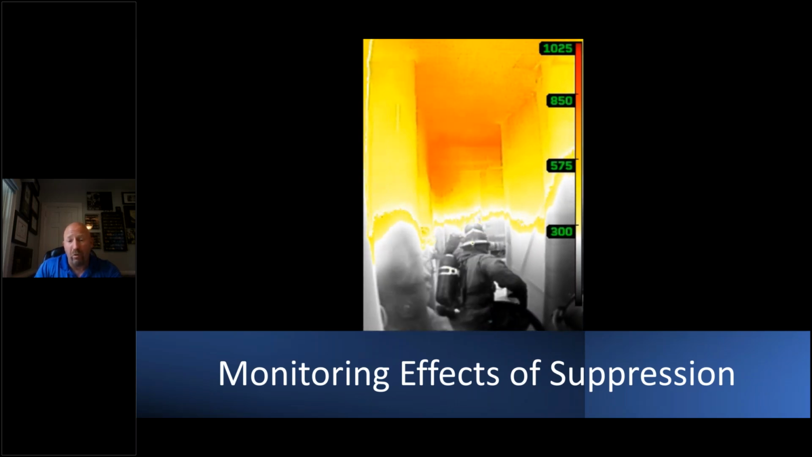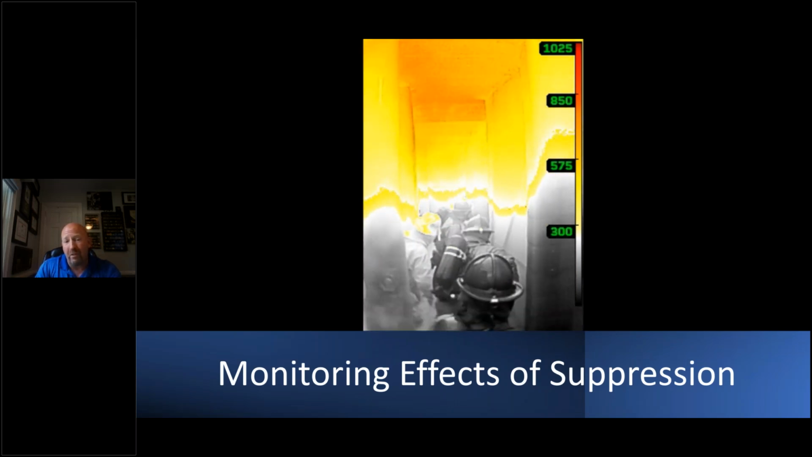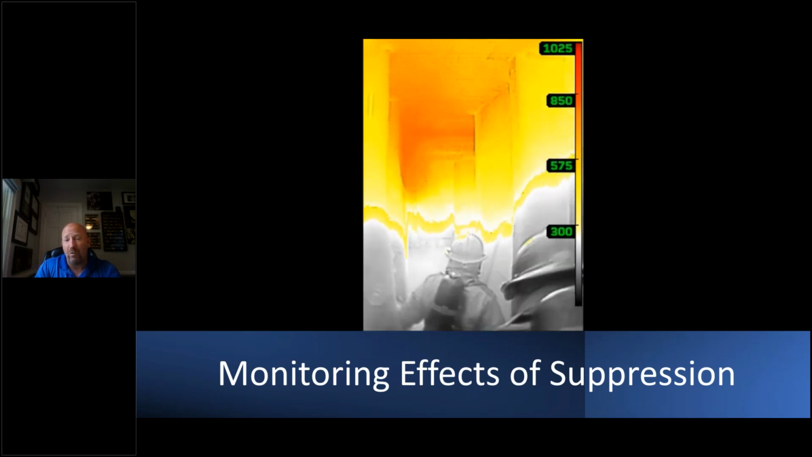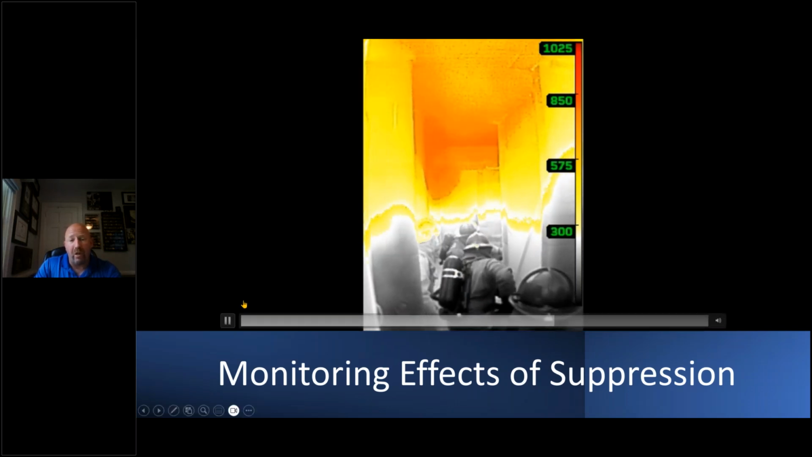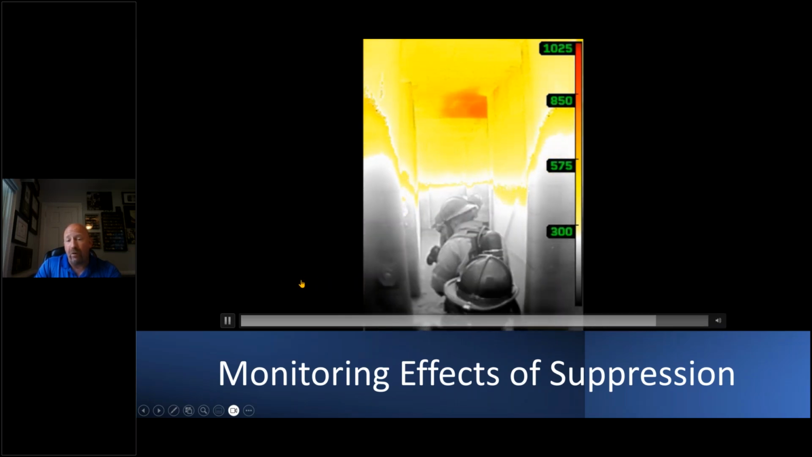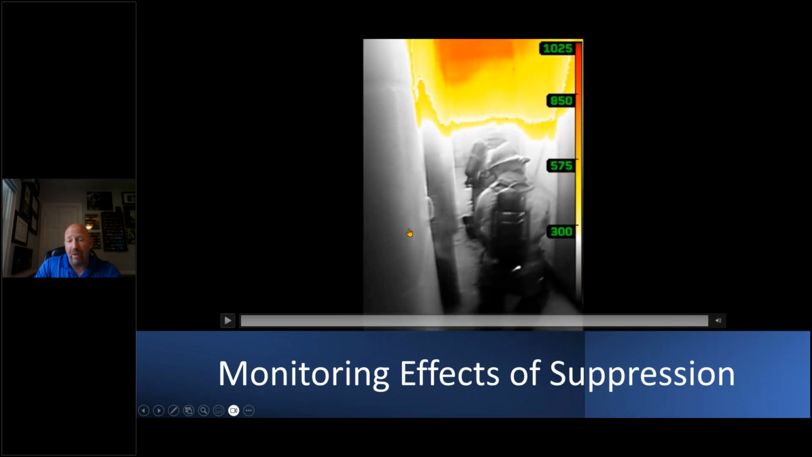They're crawling through the heat before they open the nozzle. Look at the thermal layer and how much heat's blasted them before they ever open the nozzle. Now it starts to lift a little bit, but if convection is passing you, you're not attacking the fire, the fire is attacking you. As my friend Kyle Romgus says, we can diagnose whether this is a hit and move or flow and move fire by simply flowing water down that hallway and seeing what comes back and the speed of it. Is it knocked back or knocked down?